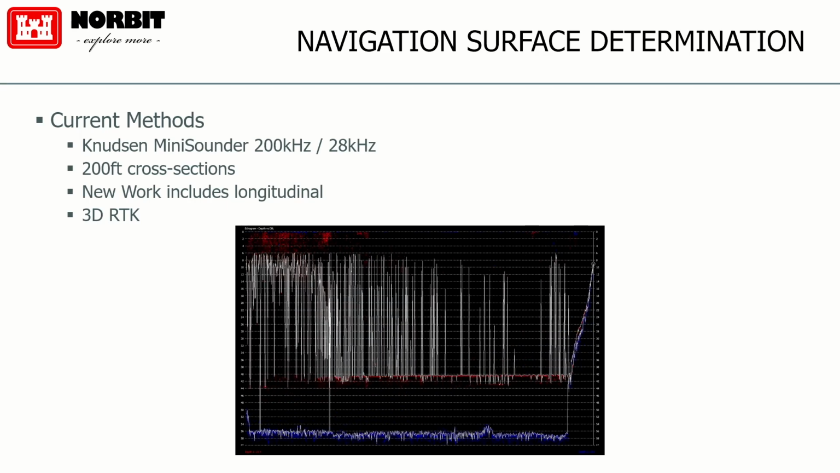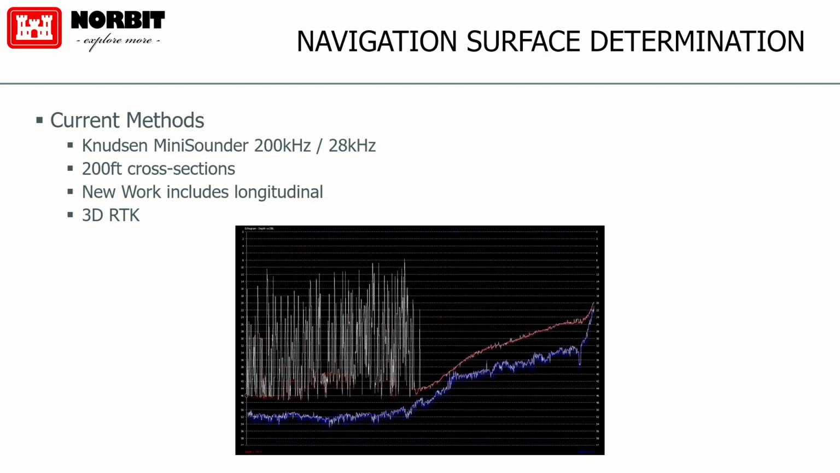But the current methods that Savannah District is using, I think most districts are using in these types of conditions, is an echo sounder running at low frequency, a high and a low. A high frequency to pick up the upper consolidation area, the lutocline, and one to pick up the punch through to the bottom of the liquid mud. And they're running with RTK and they're plate checking, bar checking, and validating all this, and the data quality is good from the single beam perspective.